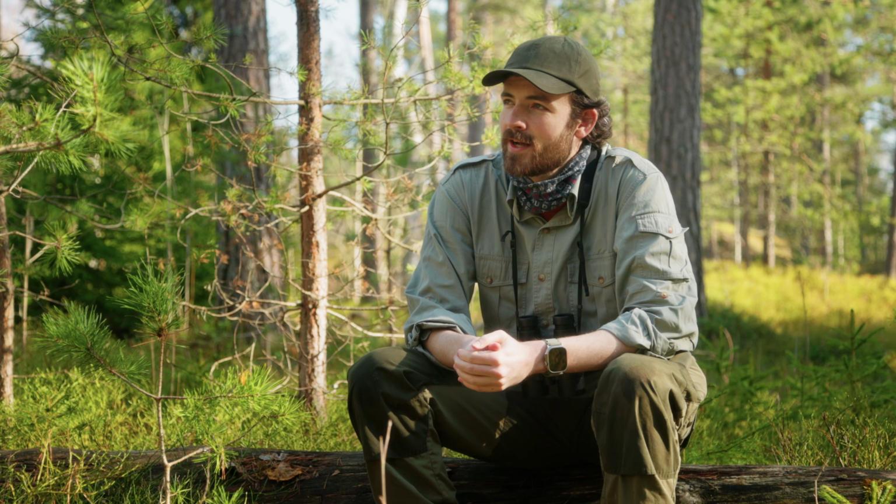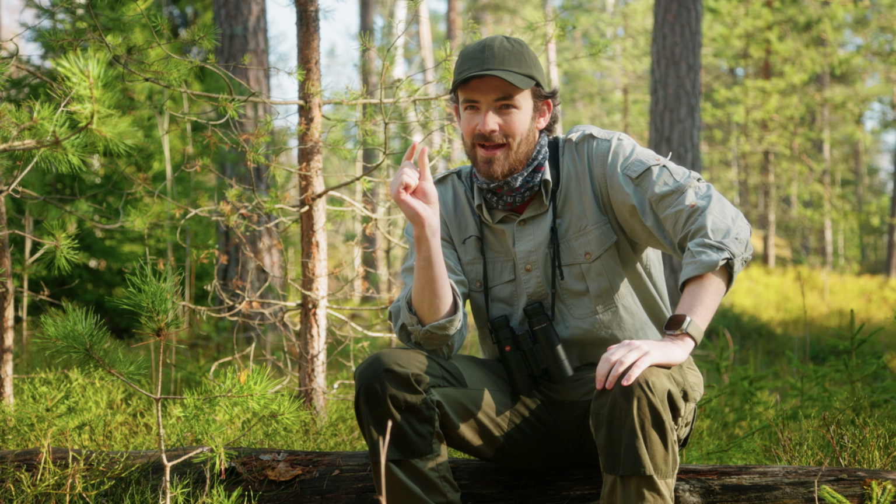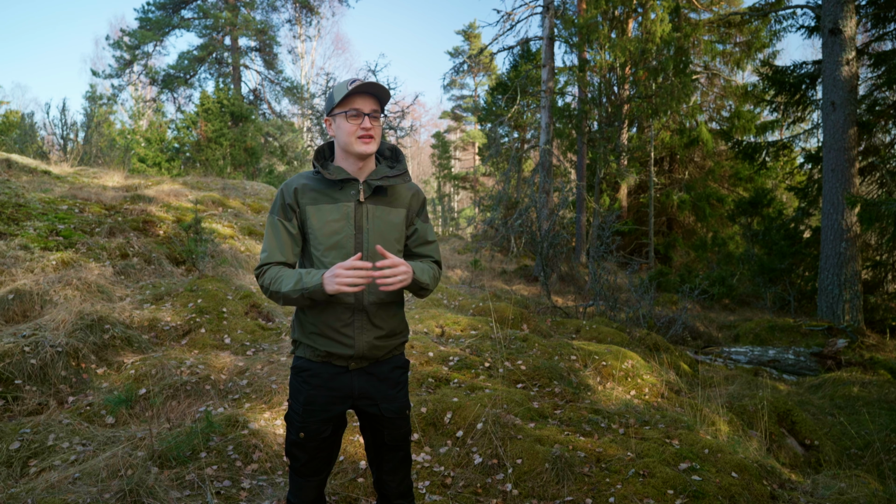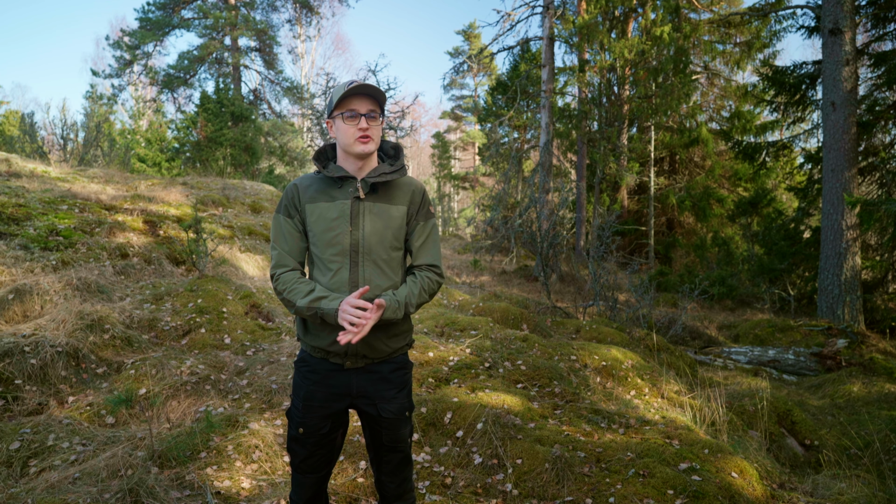Nervous? No, excited. Maybe the tiniest bit apprehensive, but mainly excited. Lynx is basically just like a big cat. It's a really beautiful animal, like nothing else in these forests. There's not many here. They are shy, they avoid people, and they are mostly nocturnal.